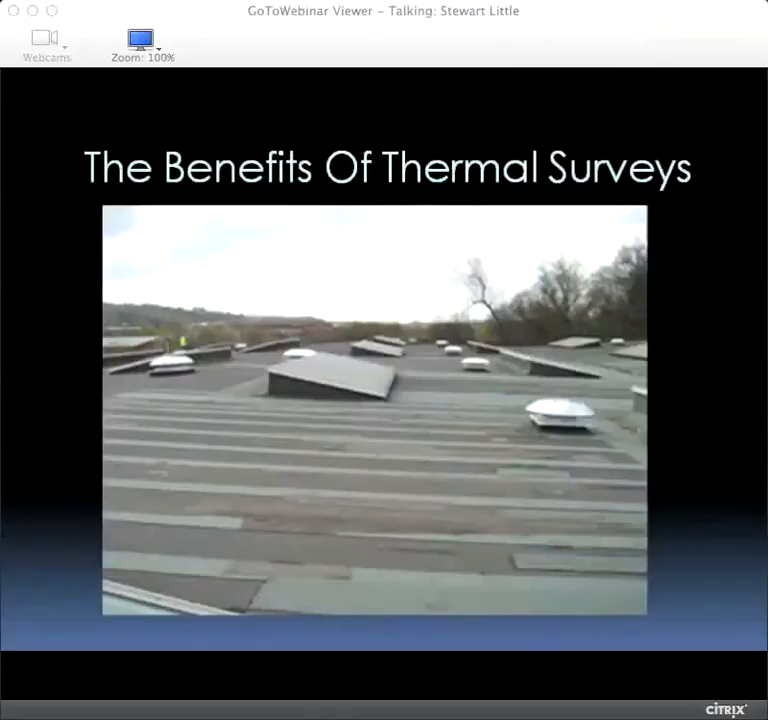It's beautiful. We've all seen roofs just like that, haven't we? It's been patched and overlaid and all sorts. So I guess who knows what's going on underneath there? Well, is the big question. Can I cut in there, Stuart?